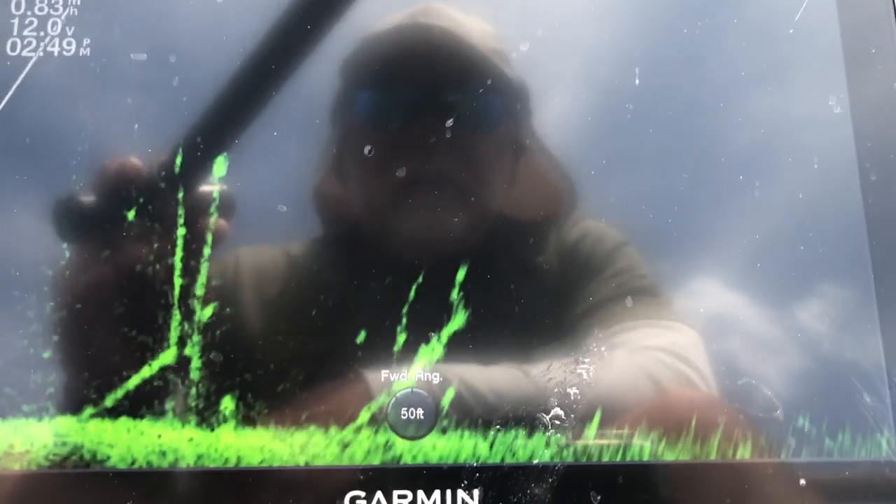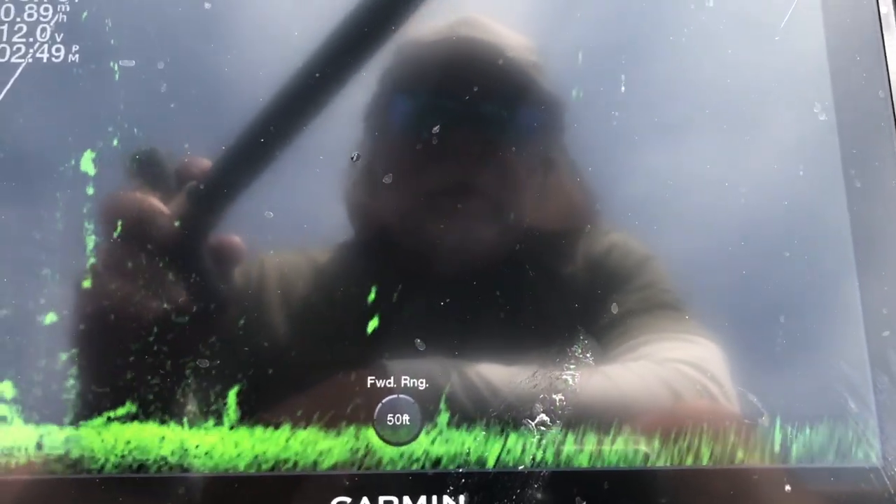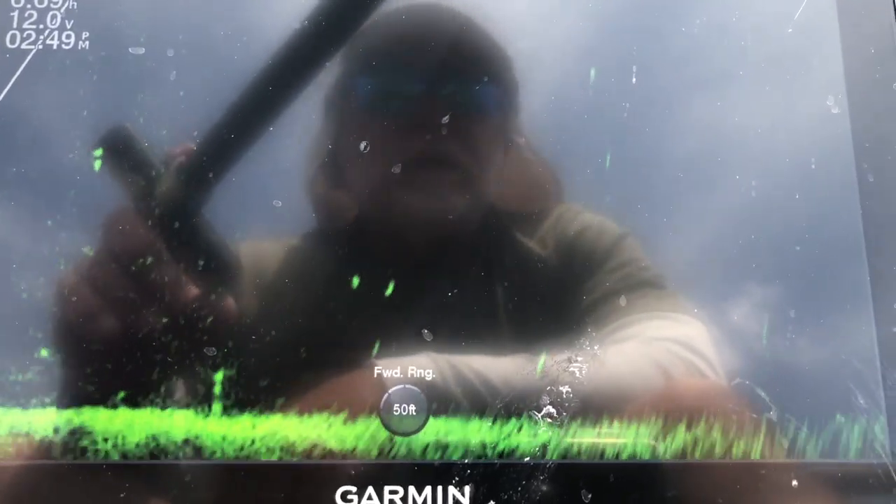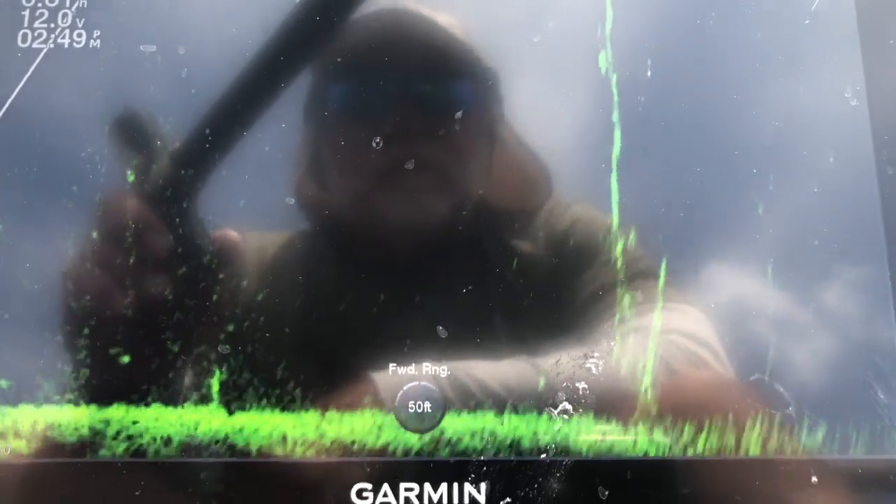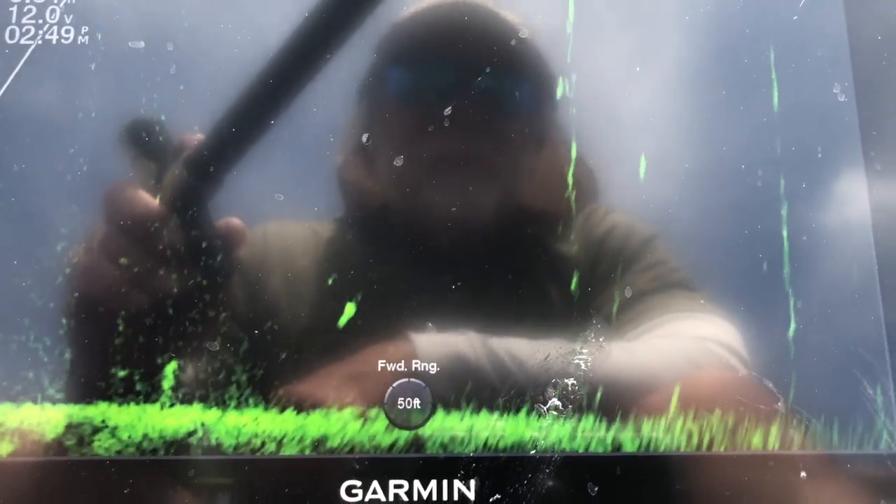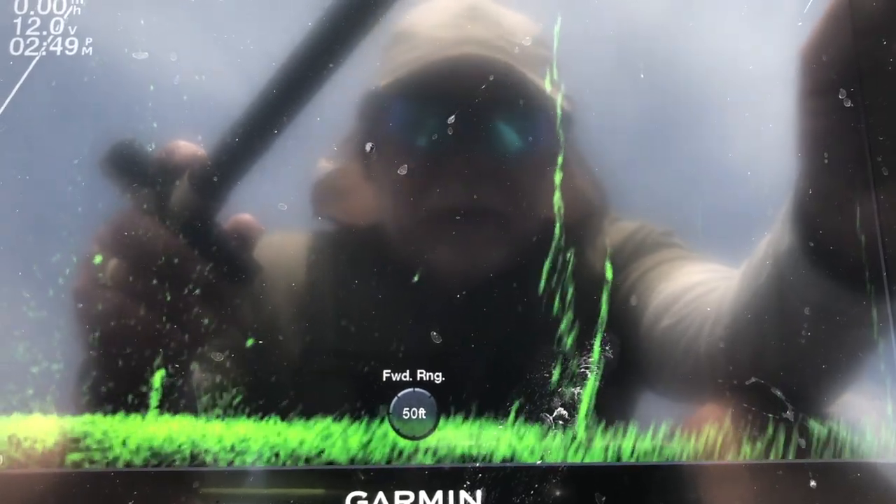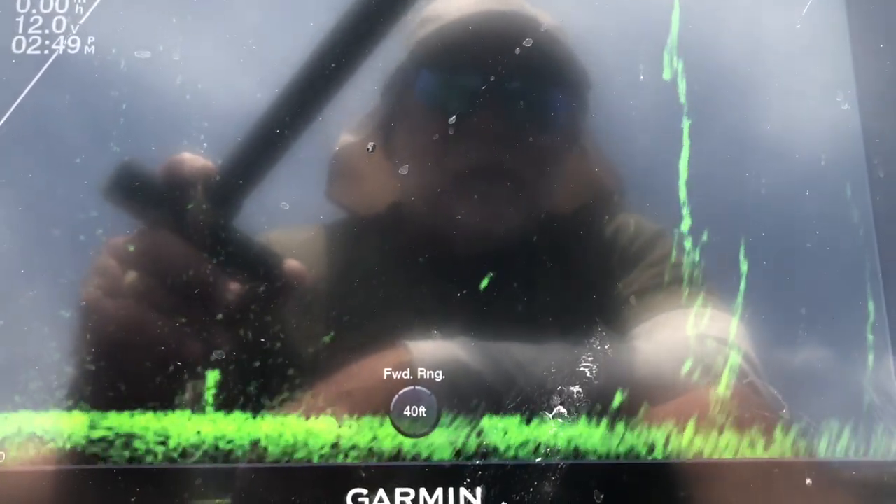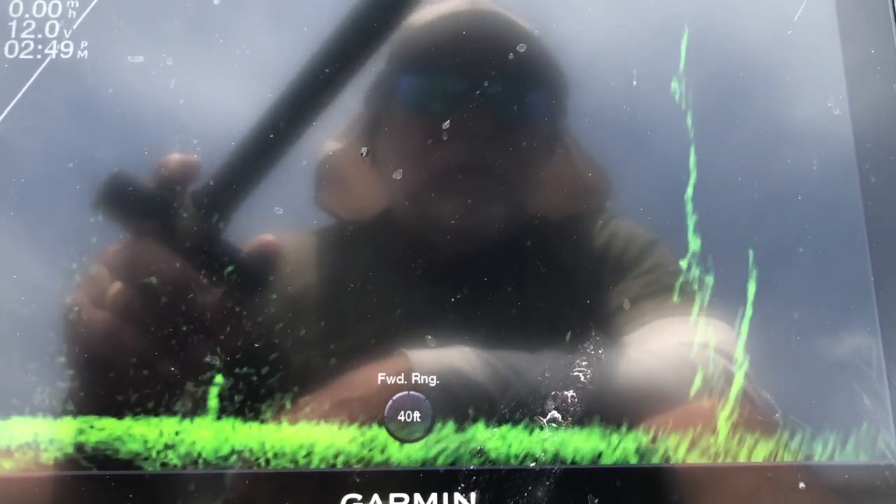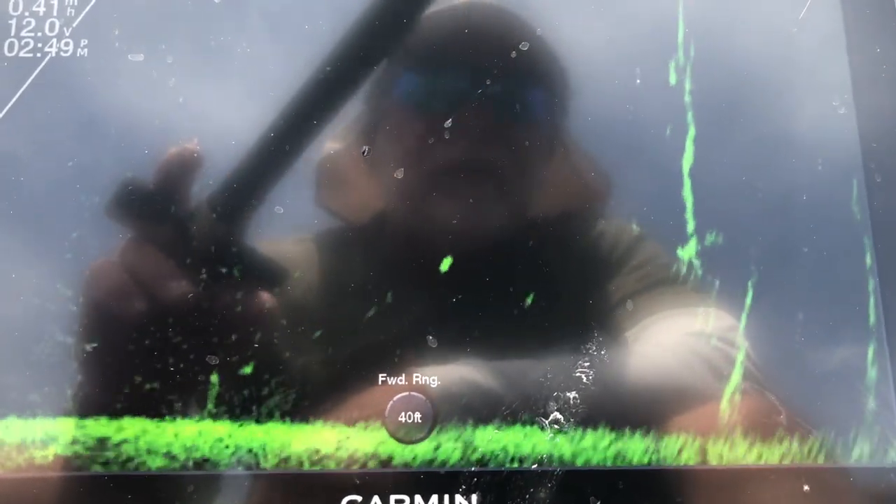Still haven't seen, I'm passing over fish, by the way. If you're new to livescope, it's a little bit of a learning curve, but if you watch enough videos, you'll soon figure out that that's a fish right there. Sometimes it's just a bright spot on the tree. Depends on if he's on the side of the tree or in front of it. You may not see the actual bump sticking out. You may just see a bright spot.